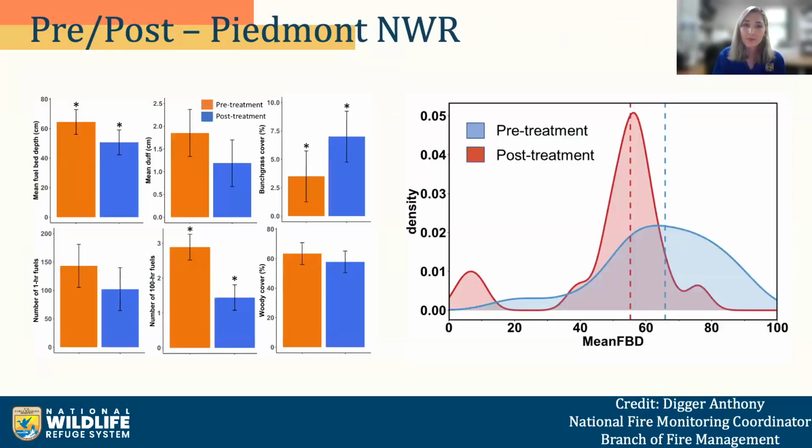Moving on from St. Mark's, Piedmont National Wildlife Refuge in Georgia did a really great job of monitoring post burn. So we were able to compare the values from 2021 with 2022. For this data, we scanned summer of 2021. The refuge burned spring of 2022, and then the scans were taken again summer 2022.